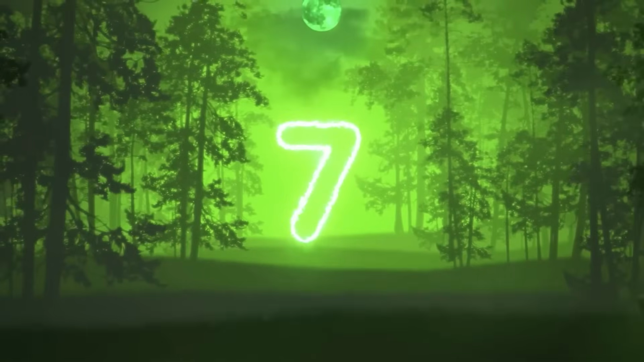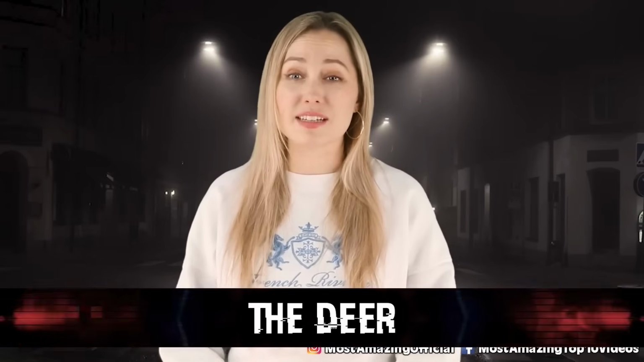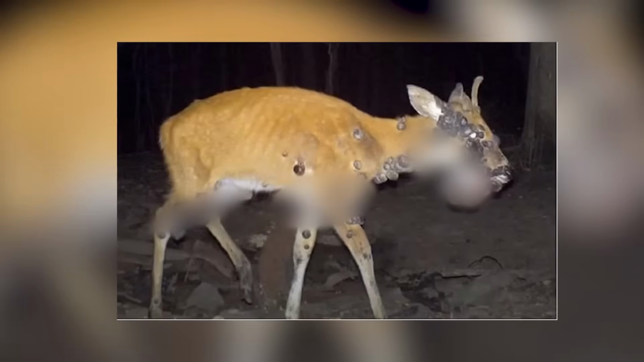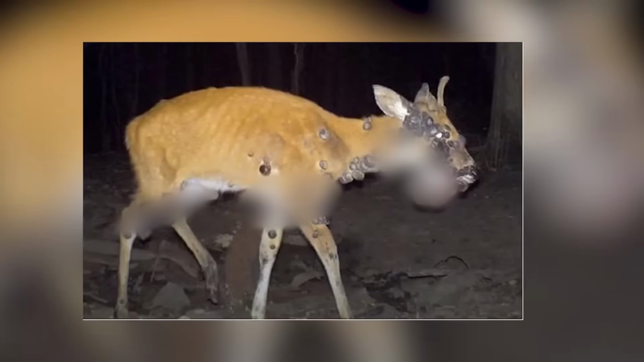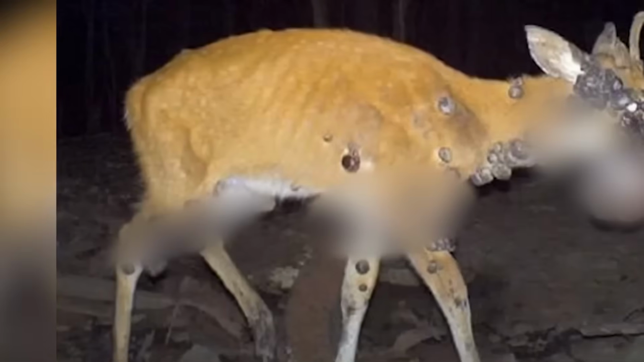In our number 7 spot, we have the deer. This one is so unsettling, but also because, man oh man, poor deer. This is a picture caught on a hunter's trail cam of a very sick deer wandering the forest with many sores and boils all over its body. I just want to say, oh, Bambi.